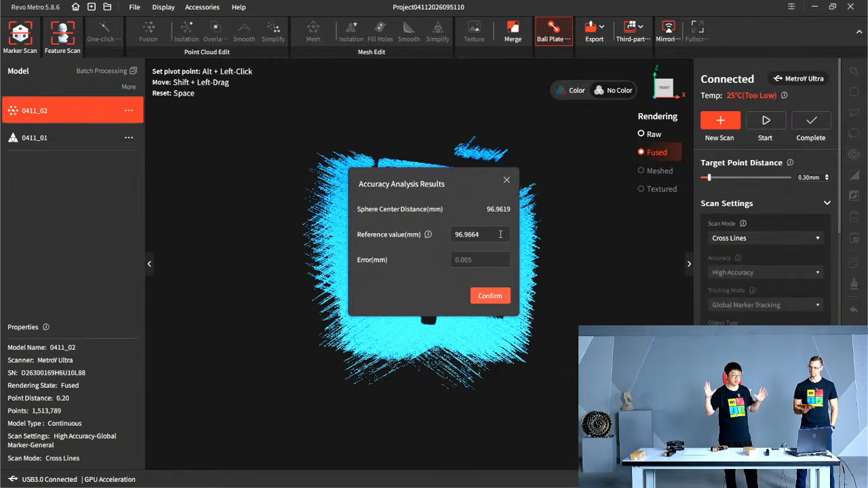If you want to further increase this accuracy, what you should do is wait for the temperature to go up. Or the best case scenario, if you are doing something for NASA, and NASA tells you, okay, we want some extremely accurate 3D scanning, then you calibrate it, check your accuracy, and then scan that thing so you have a perfect accuracy in the best case scenario, which I'm going to show you right now.